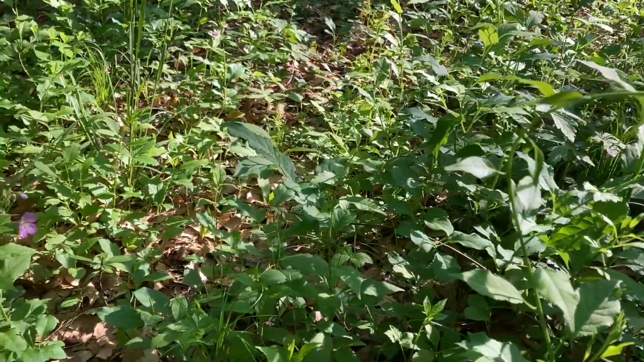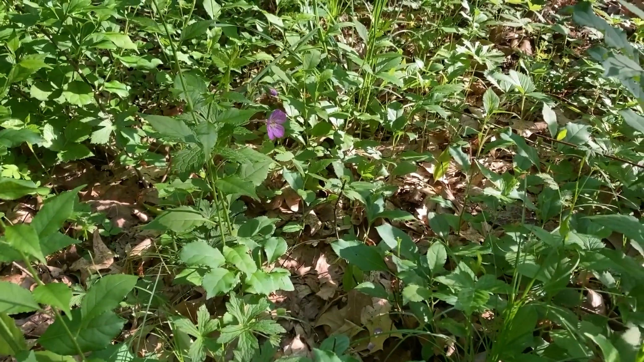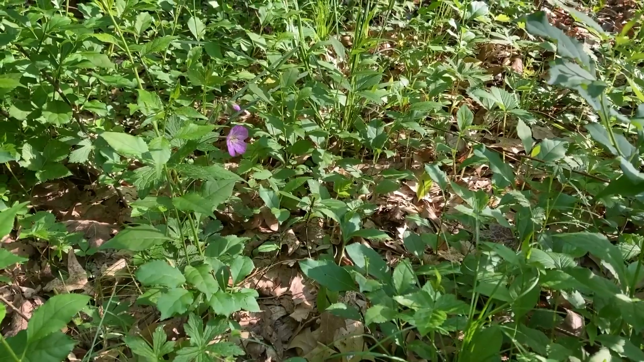Still a few blooms here and there. I've seen this flower identified since my last video, and it's the wild geranium.